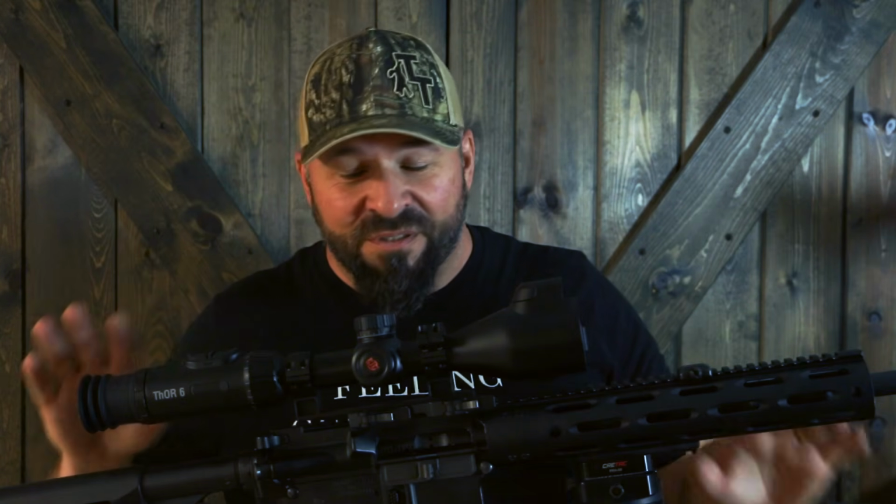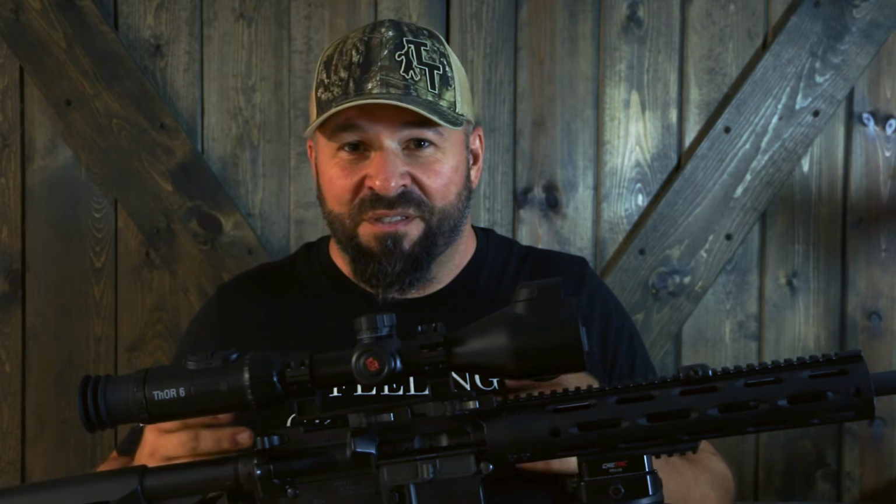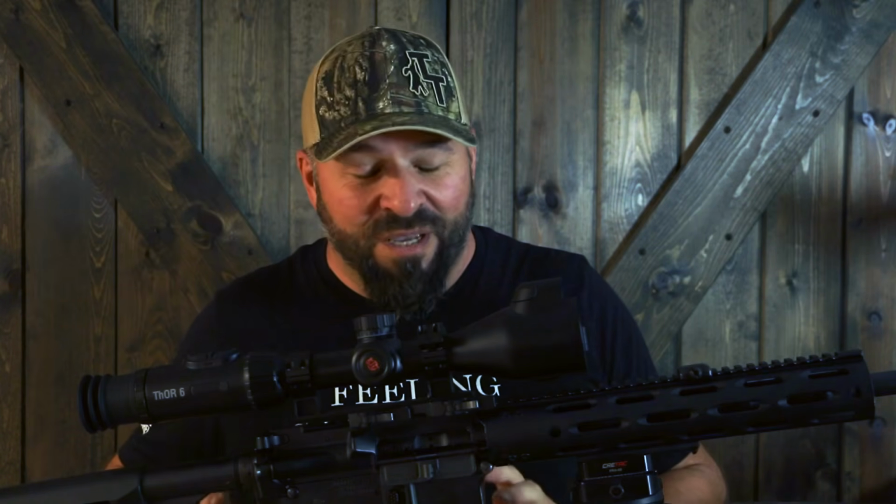Now, like I said, I prefer white hot. It's just what I've always hunted with on the past thermal scopes that I've used. I have shot every generation of Thor that has come out. This thing right here, whole new ball game. This is a completely unique animal compared to the last Thor models. So, if you've shot the other ones, get ready for an adjustment because this is a leap forward. It's not a small step.